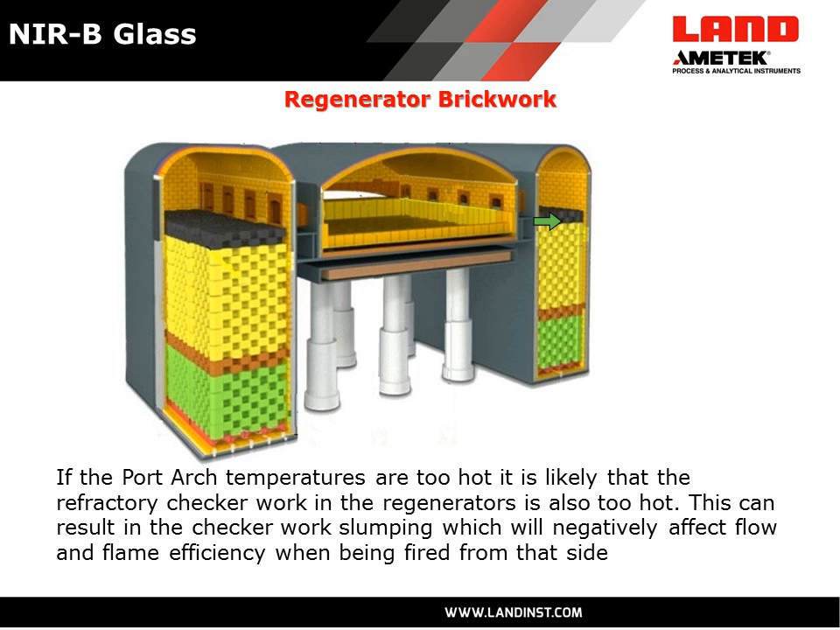The second thing, too, is that if this brickwork glazes, then the brickwork is not as efficient at absorbing and emitting the energy. Okay, and it becomes less efficient. So again, by monitoring the exhaust sides of these ports, you can protect not just the ports themselves, but the brickwork behind them.